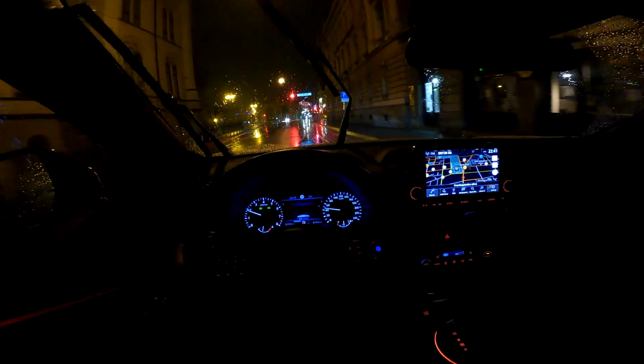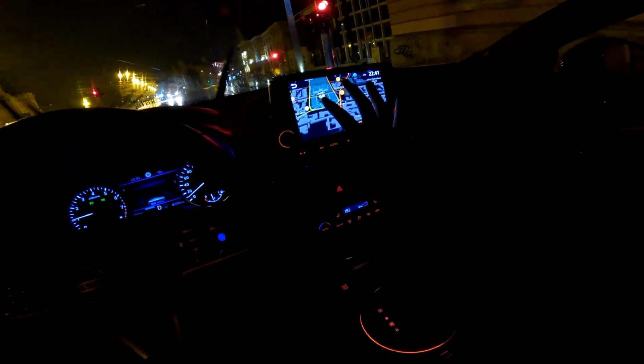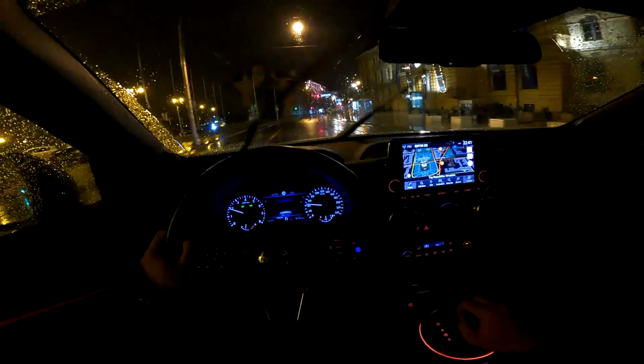And let me show you the navigation. So we do have the 3D screen, and it looks very nice actually. So here you can see the National Theatre on the navigation screen, and you can see it also here in real life. So I quite like this navigation and this 3D shape of the buildings.